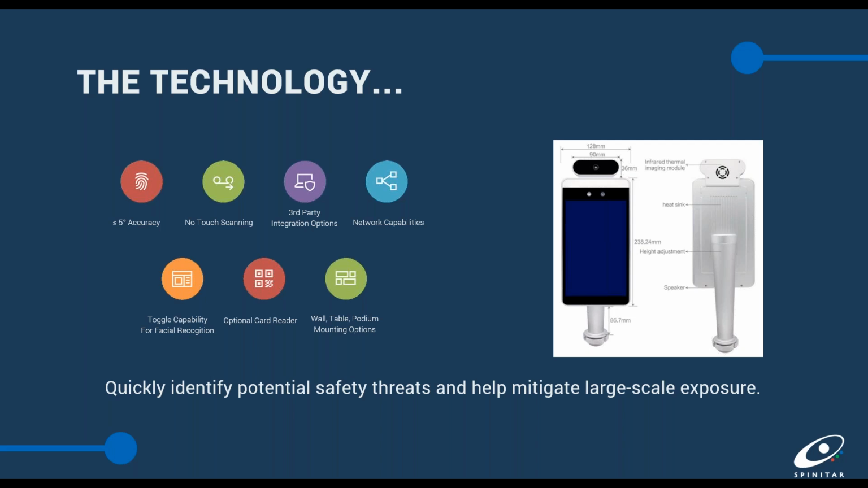This also has an incorporated IC card reader built into the device on day one. So if you choose to use the built-in IC card reader, you can use this as a badge recognition system. It does have the ability to, again, toggle on or off temperature, mask, and facial recognition. So you can use one of or all three of the functions of the device.